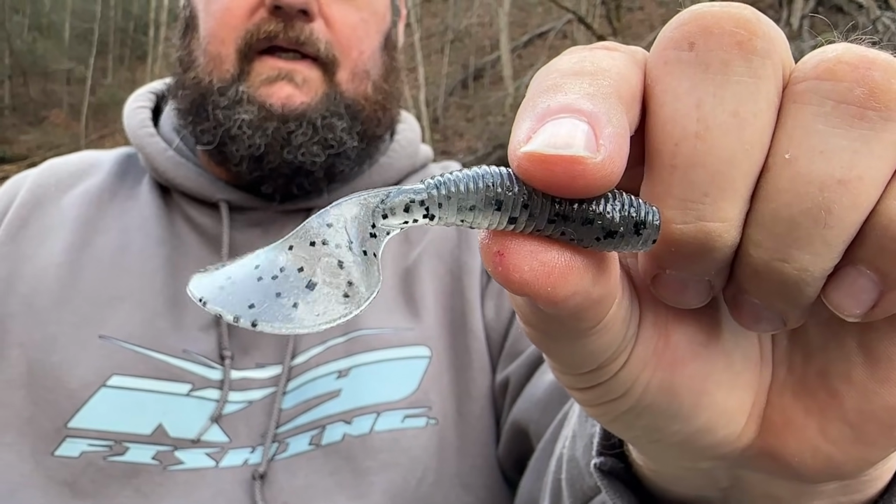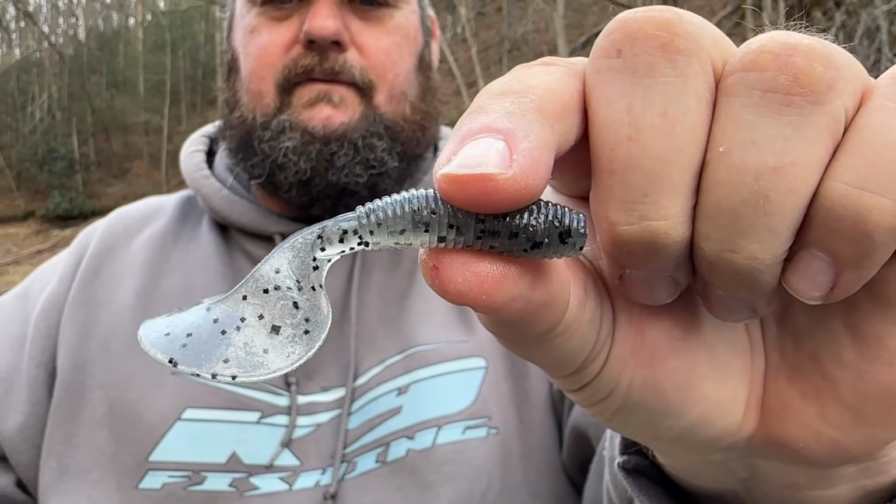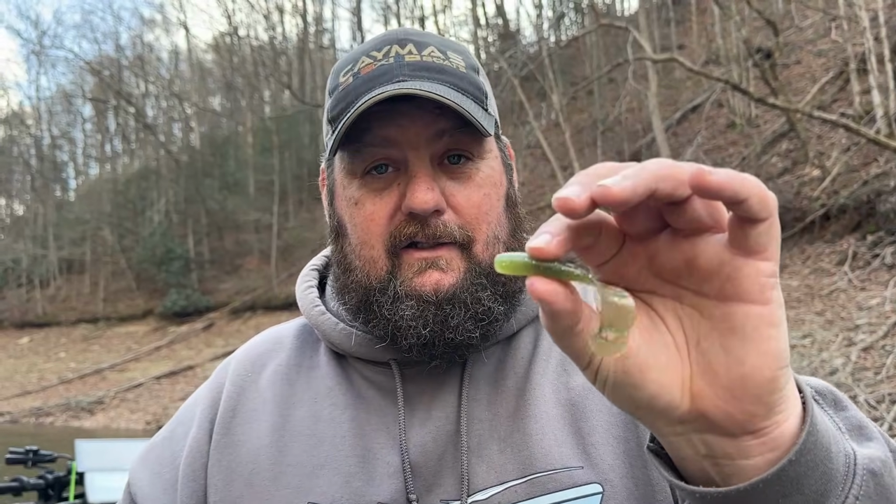And these are salt and pepper. And by the way, the color is baby bass on the one that I was using, if I didn't say that already, from Gary Yamamoto. And that was number 2 on the list.